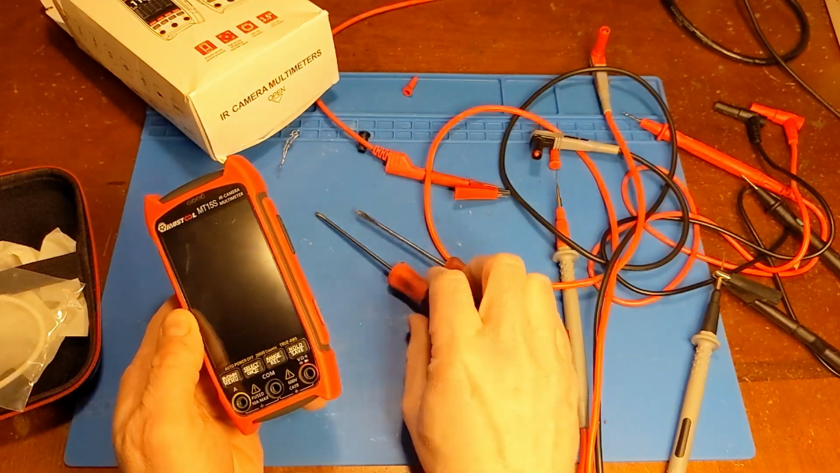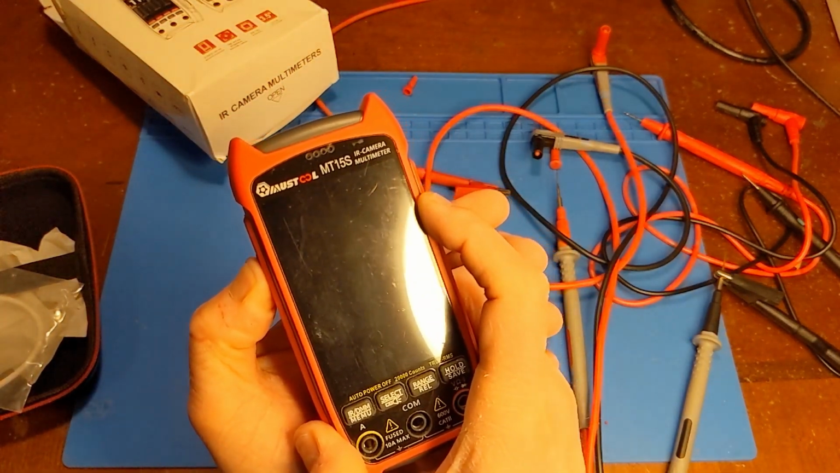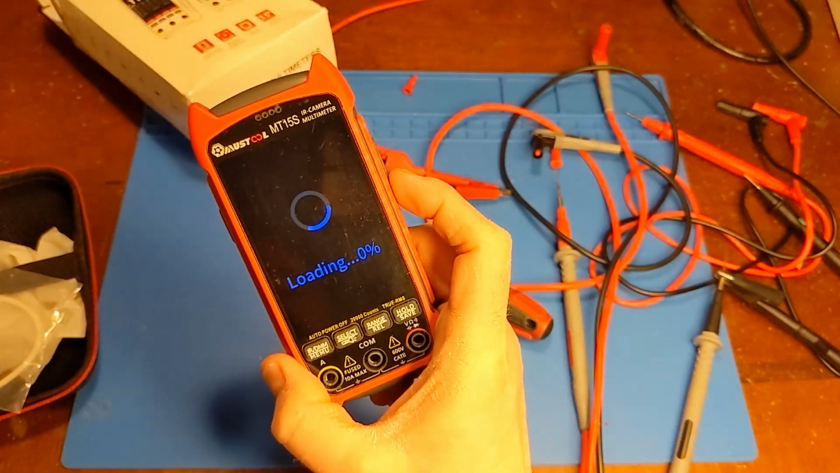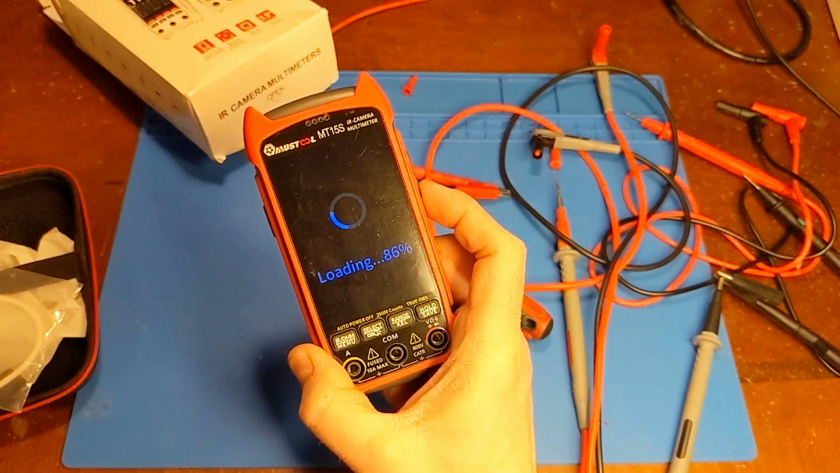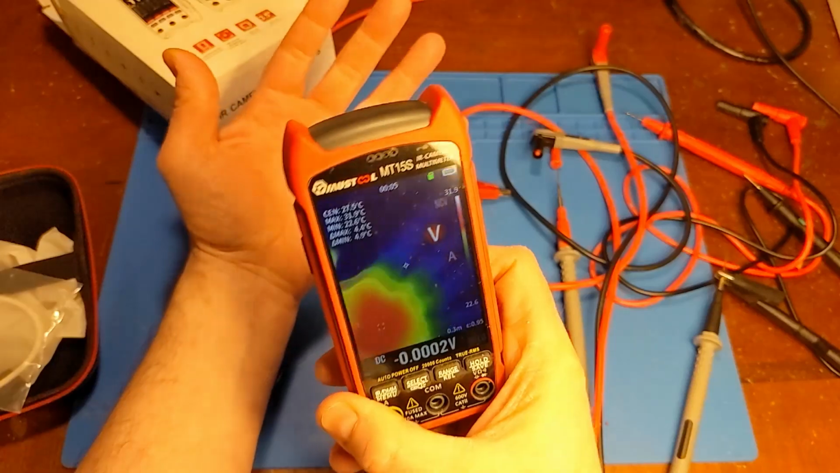And another one of the cons is the boot time. Like here, if I turn it on from completely powered off, it shows you that it does take a minute for it to boot up and turn on to where it can be used. See, that's how long it takes for it to come to life.